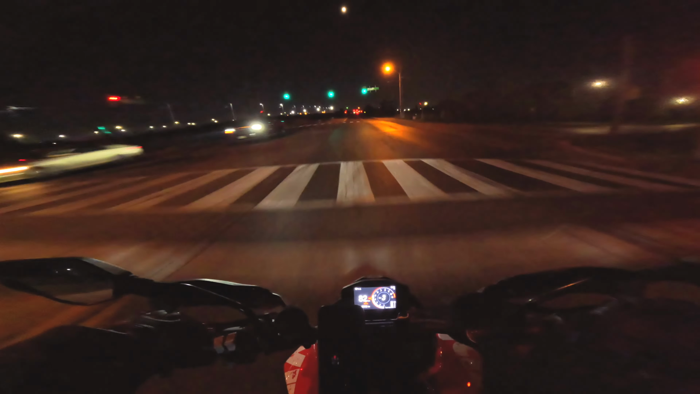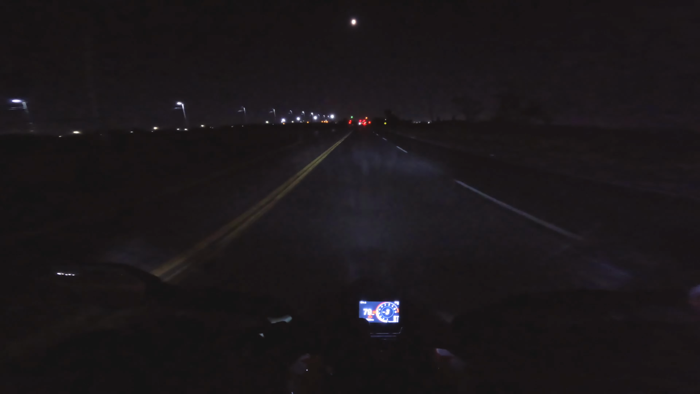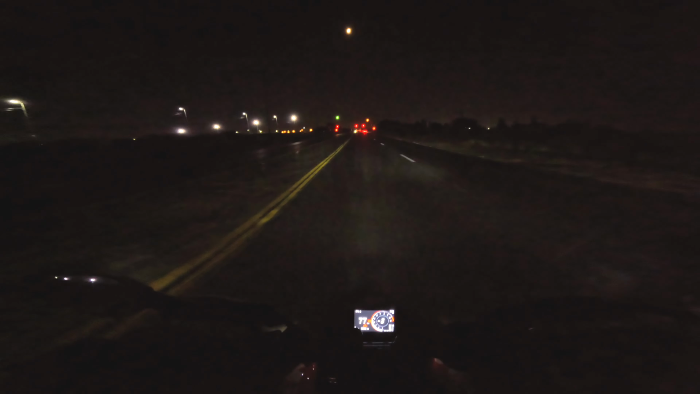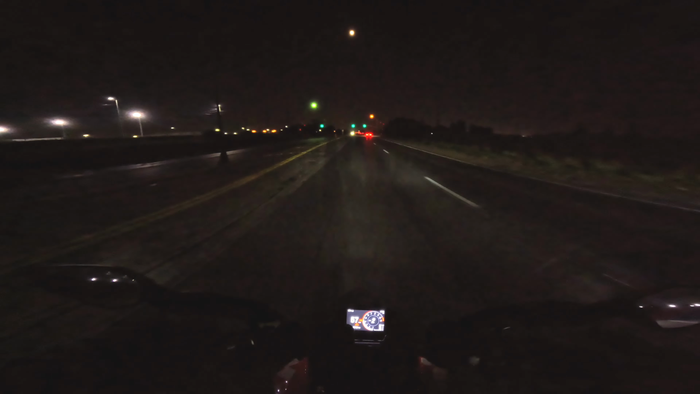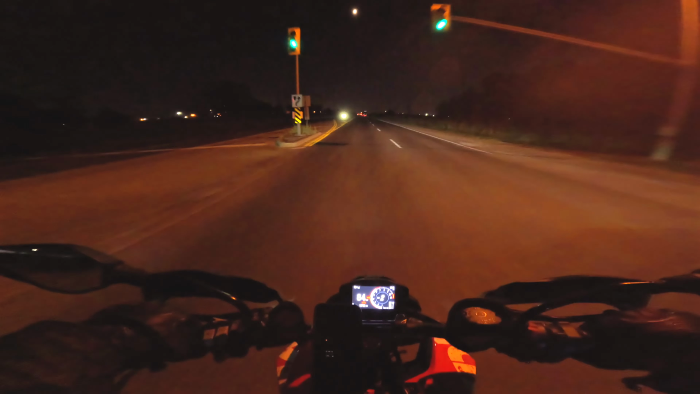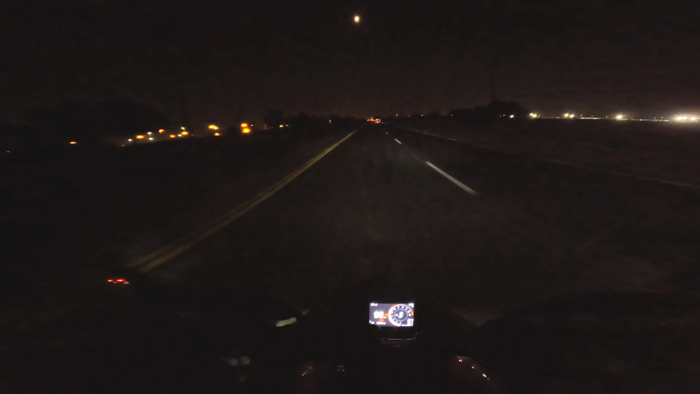That light took a little bit of time. I don't want to travel back up my favorite road there because the cop's there. I'm sure he's going to plant his ass somewhere. Pop on that shift. Sick.